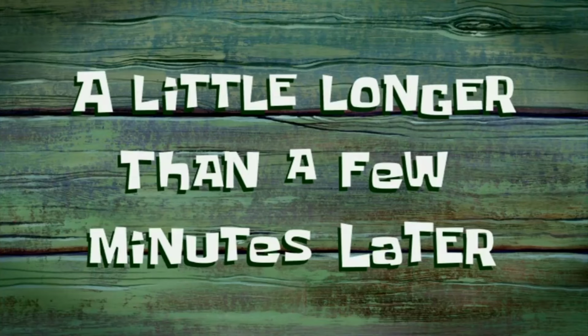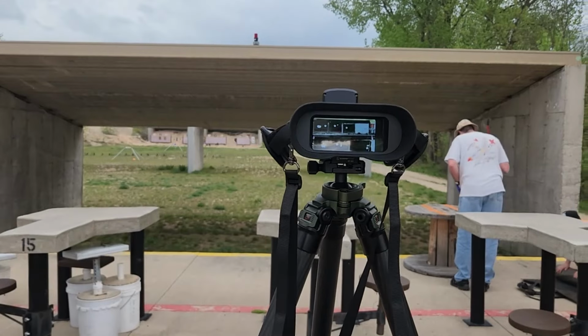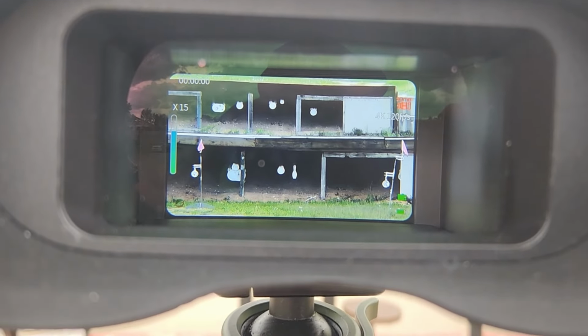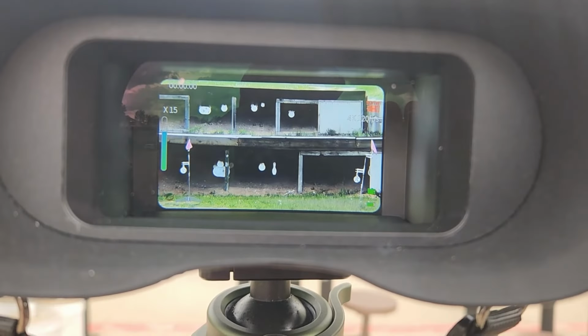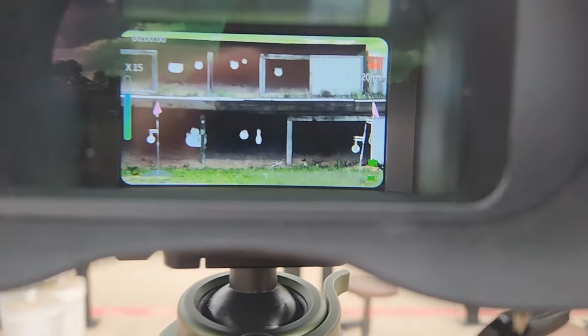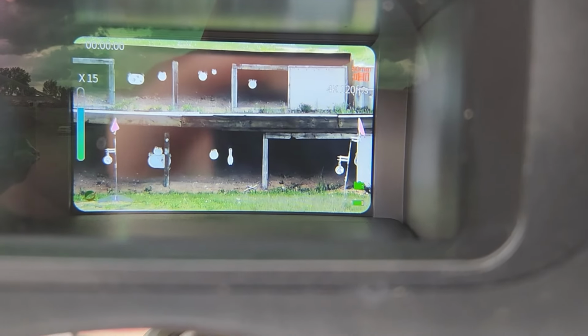A little longer than a few minutes later. All right, so the Oneleaf has been on for about 4.5 hours, and earlier it was baking in the sun. Now it's kind of getting rainy, but the pink flag targets, the one on the left is at 200 yards, the one on the right is at 150, and we can see those pretty well even with this. But what I was going to say is, look in the bottom right, that battery has barely gone down in 4.5 hours, and that's because it uses 3 18650 batteries.